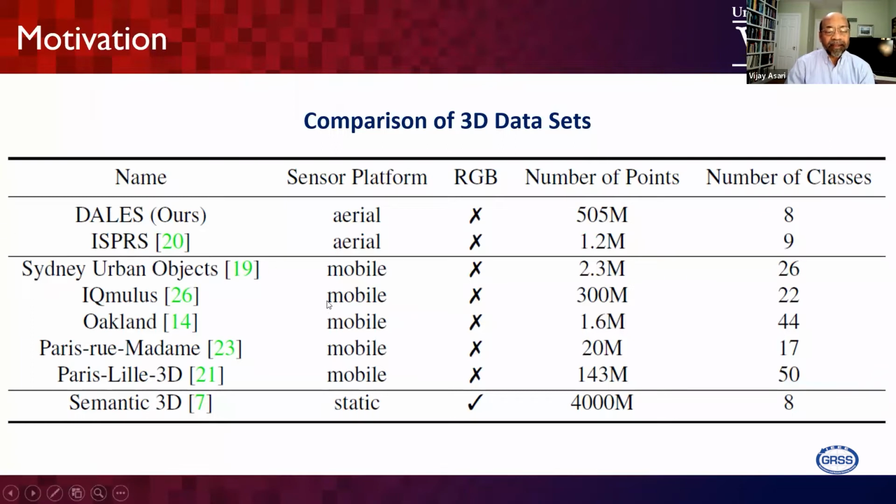And for mobile LiDAR, there are several data sets available. Paris-Lille provides about 143 million points, and there are data sets providing up to about 300 million points with 22 categories.